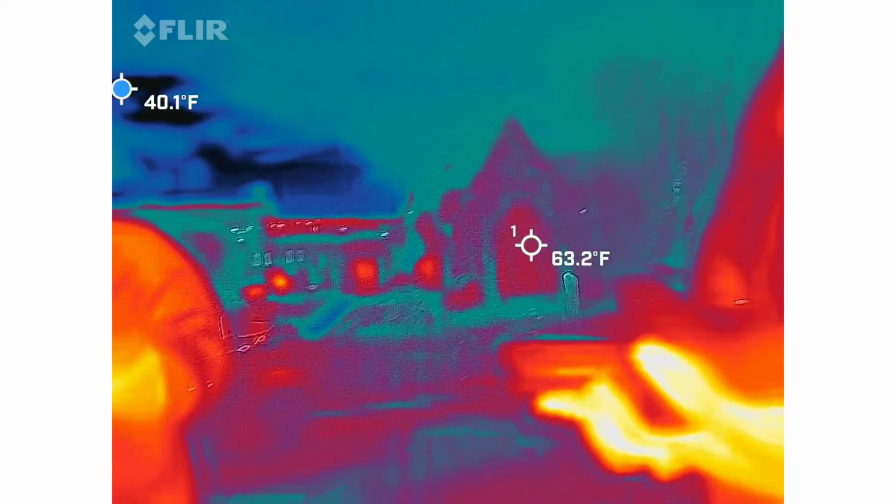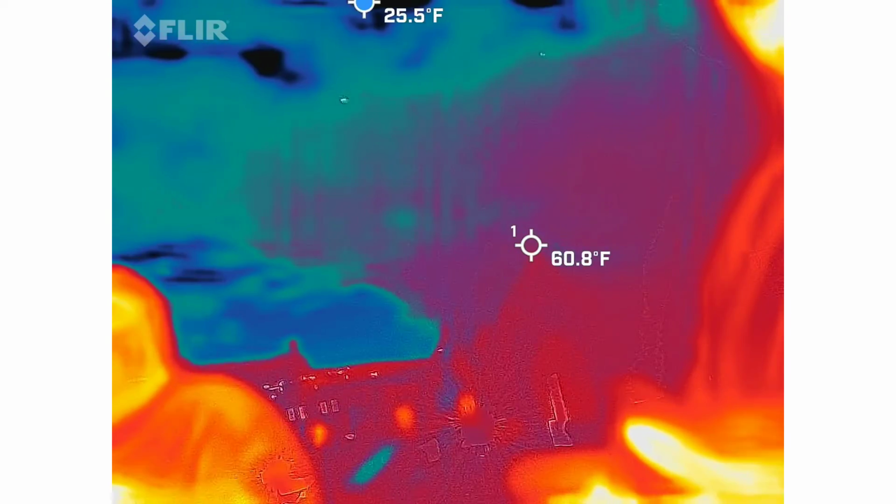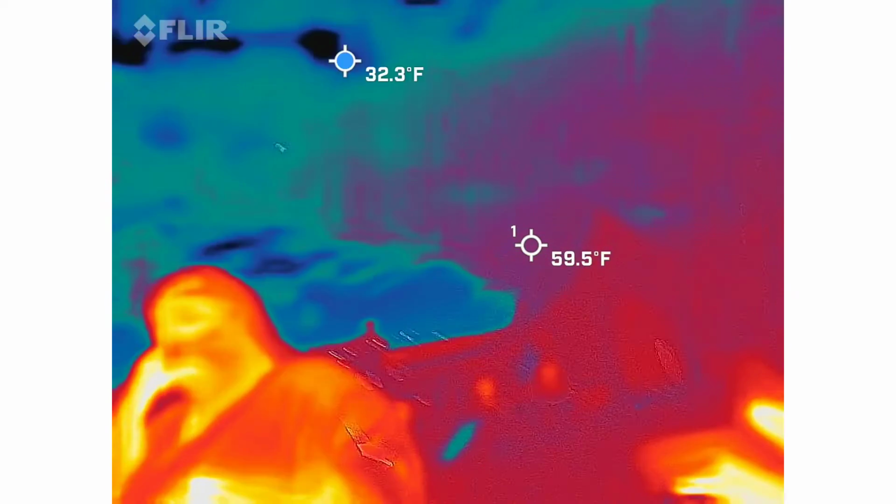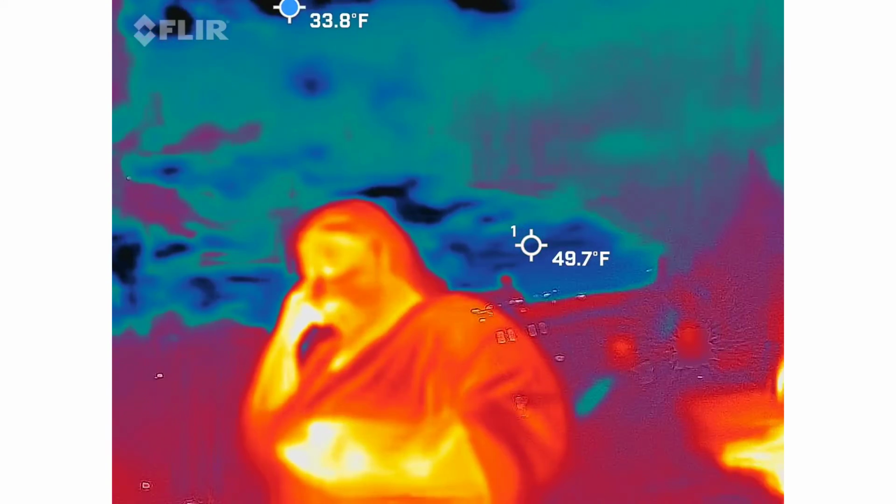Mansion? Yep. Since we're standing in it? Yep. This tablet, I swear. I need to get a new one. Let's see.